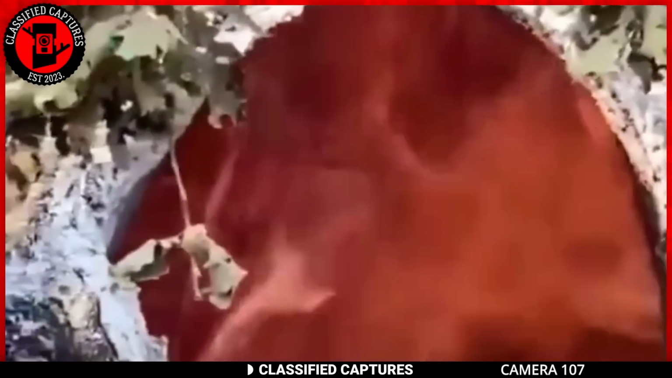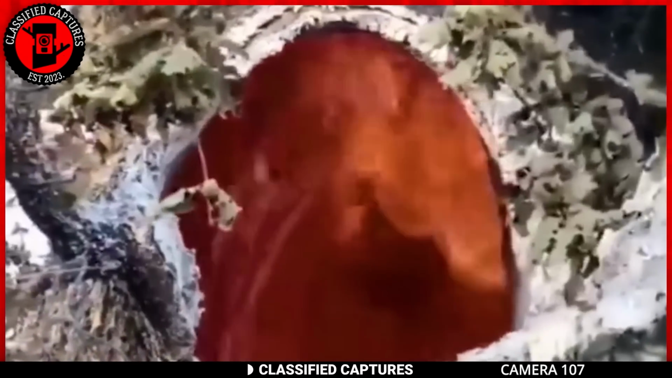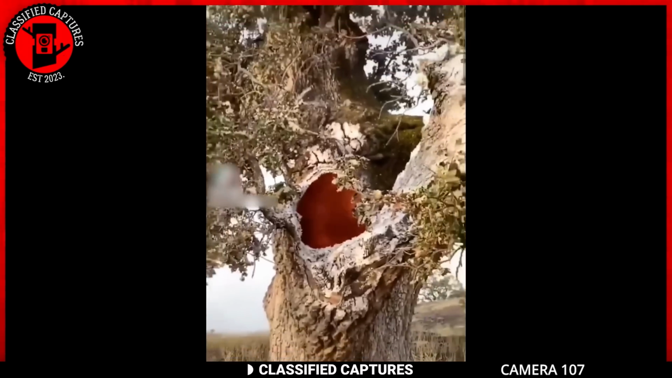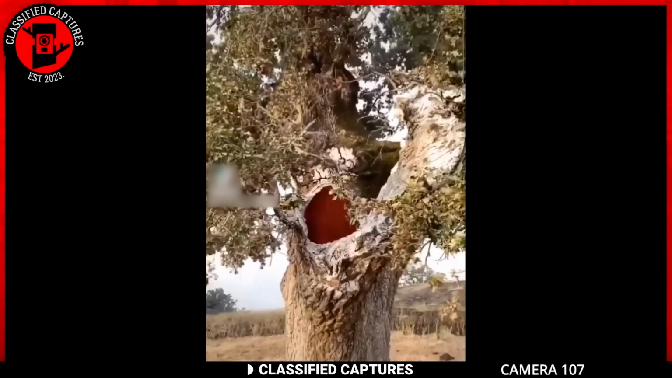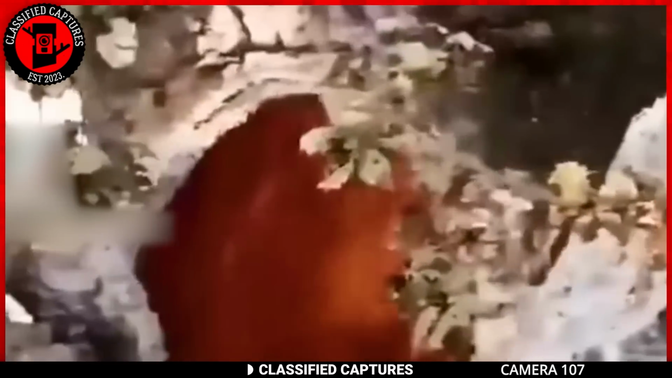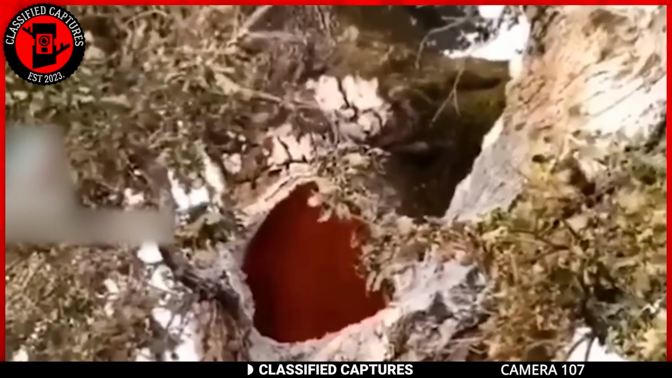A subscriber sent this one in. He came across a tree that was not like any other he'd ever seen. No siree, this tree has an opening that emits a strange red glow. As the camera zooms in, we can tell that there's a fire burning within the tree. Yeah, you heard it right, fire.